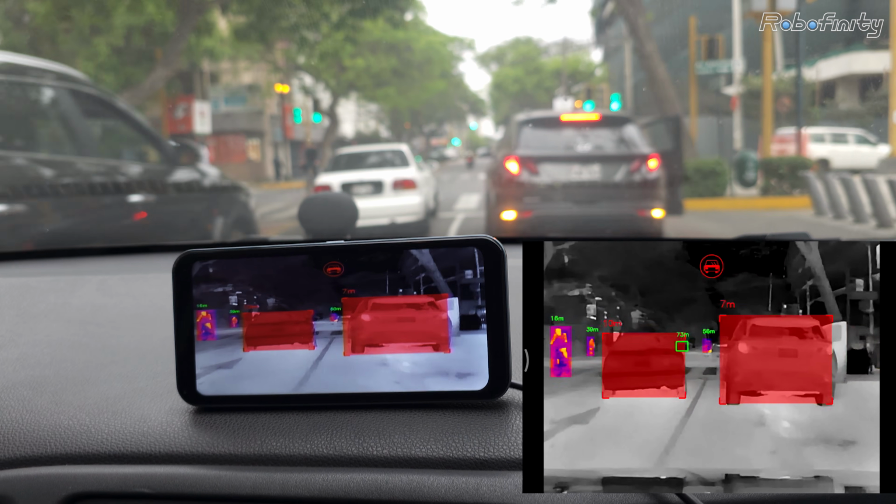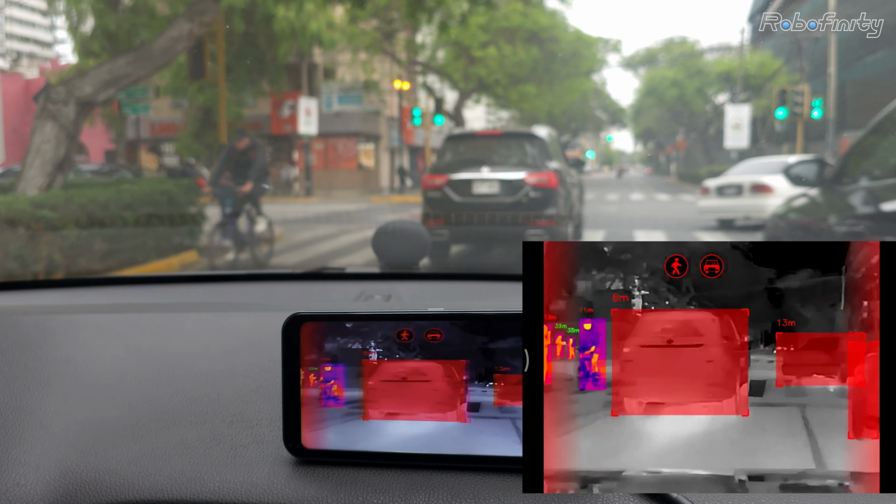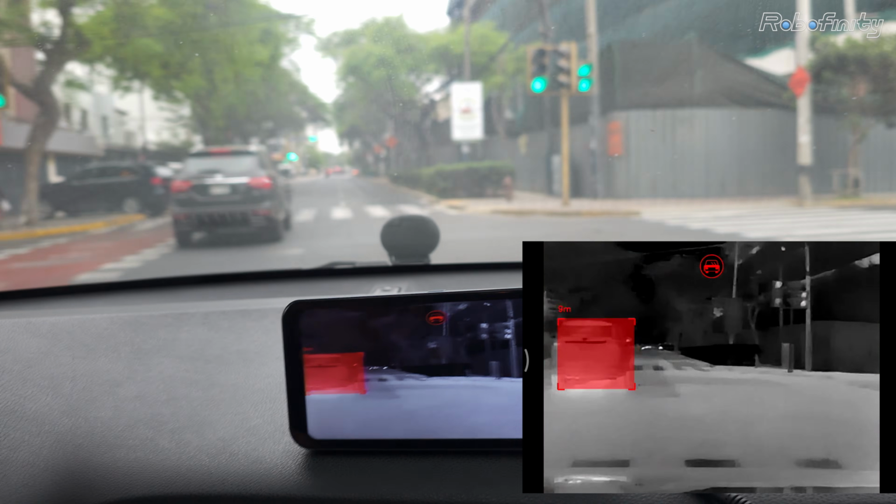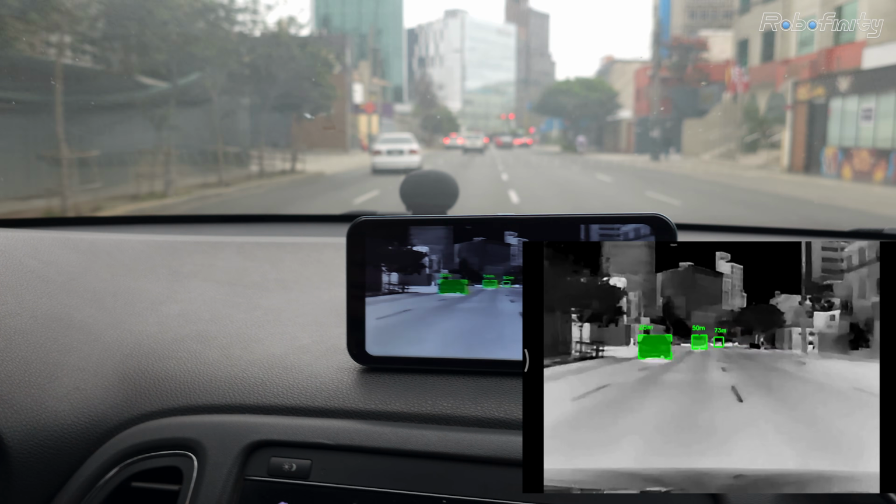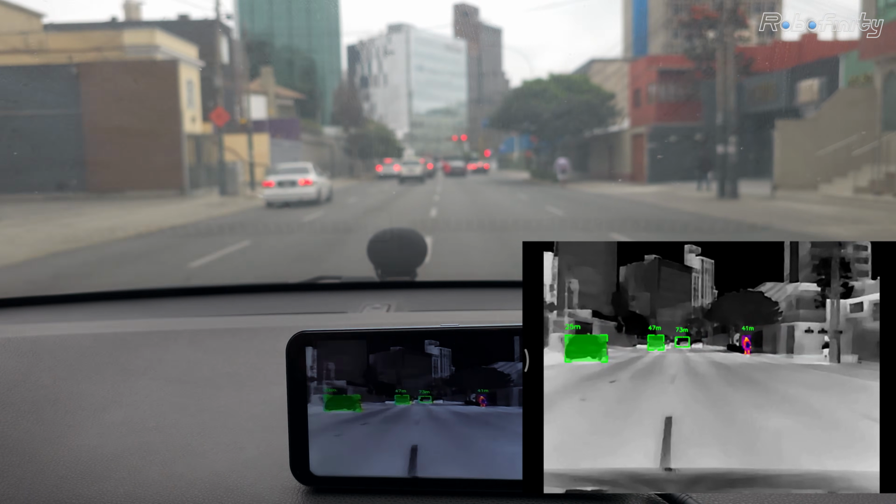I hope the length of the footage was enough for you to see the example of the daytime driving. If not, let me know in the comment section. I will upload a longer version of the driving itself. Now let's see the nighttime driving a little.